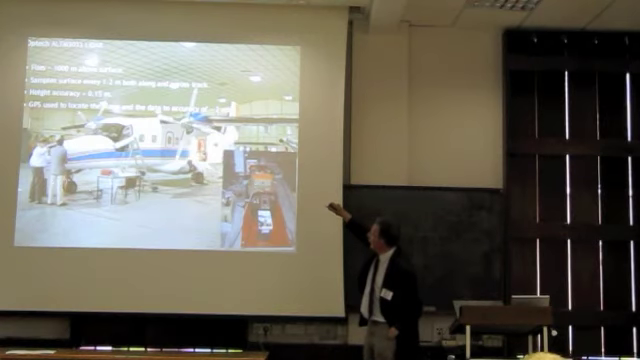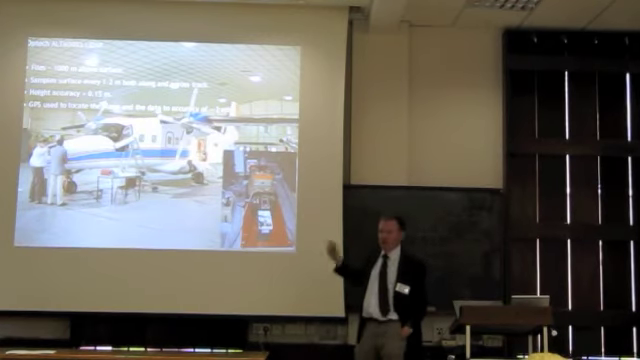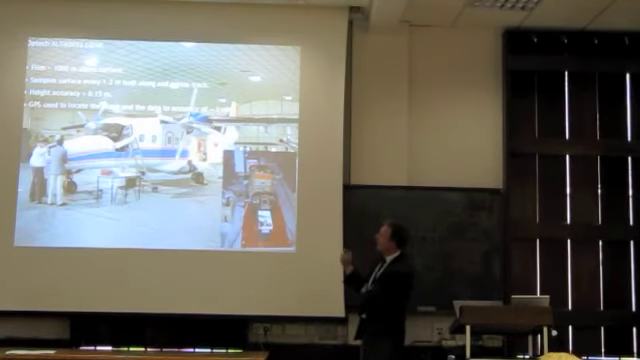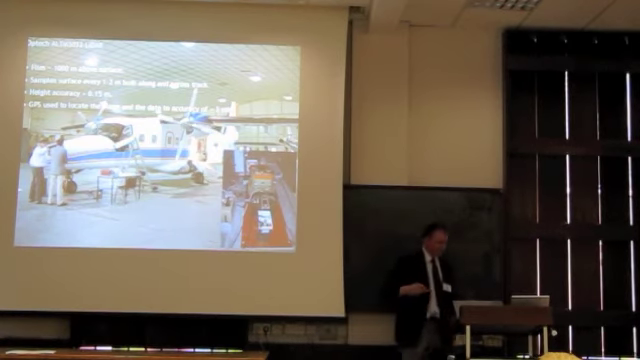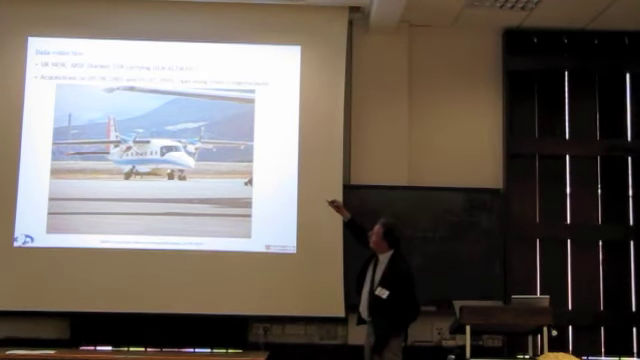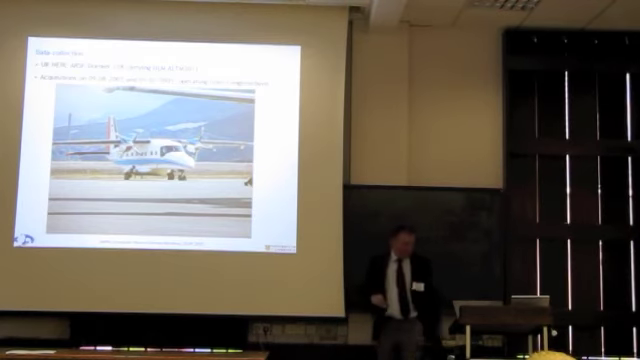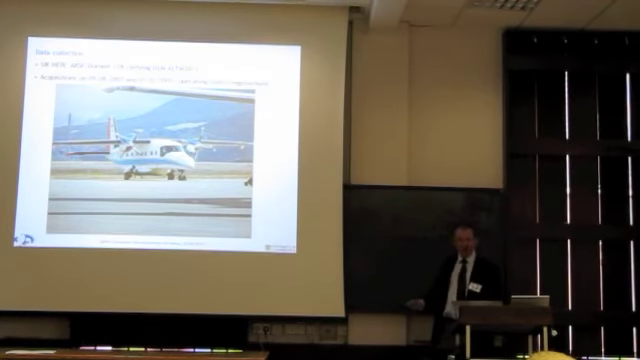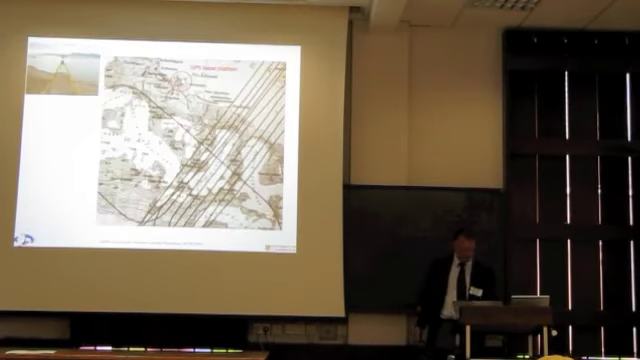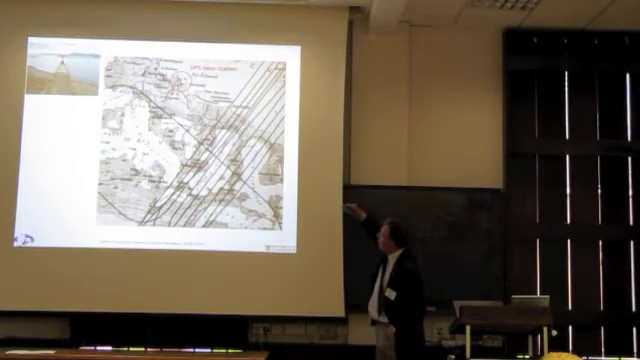That is a LiDAR. It's mounted in this plane here, which actually the LiDAR belongs to this university, but the plane belongs to the UK Natural Environment Research Council, and they took it to Svalbard twice. Once in August 2003, and again in July 2005. There's the plane again. Operating from Longyearbyen, which is the capital city of Svalbard, and is about 60 kilometers or so from the glacier site itself.